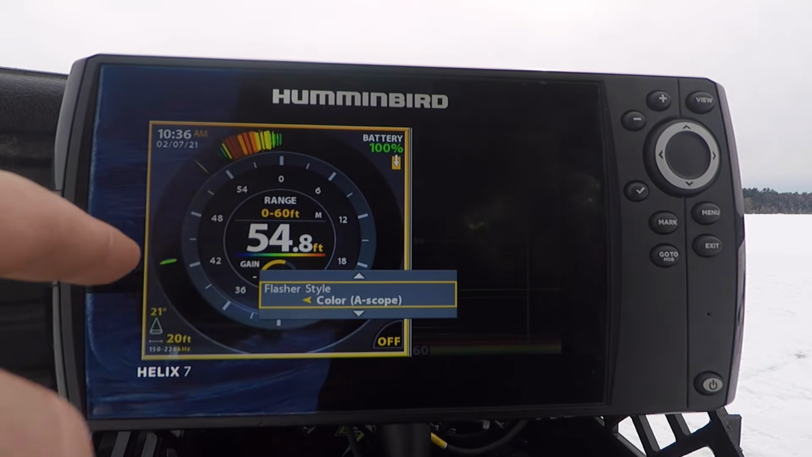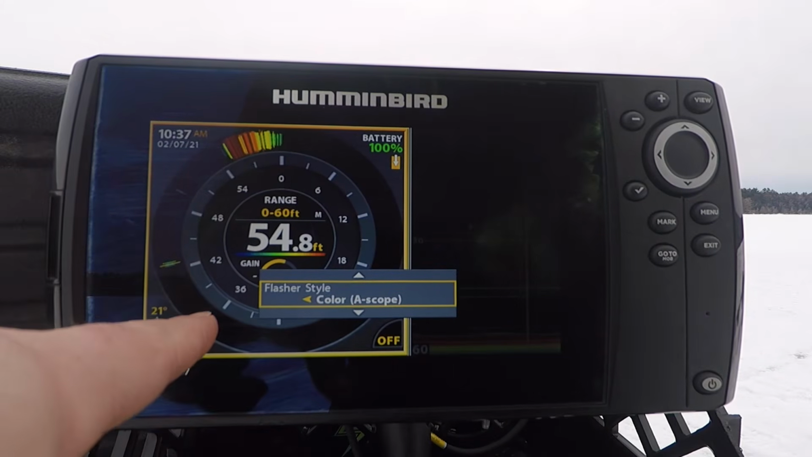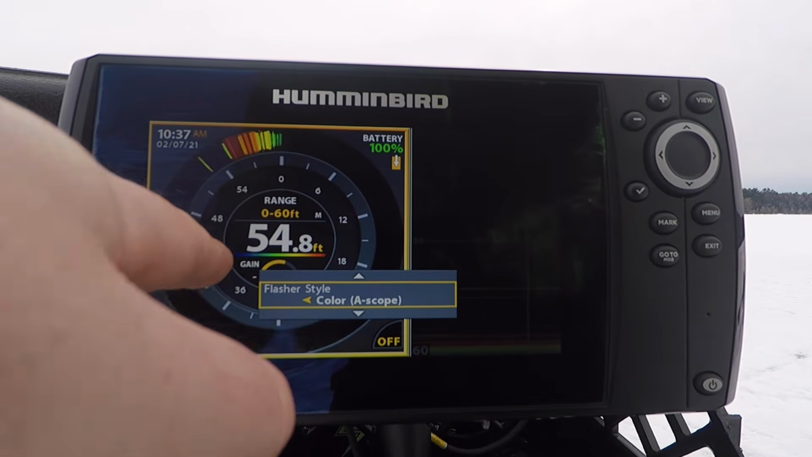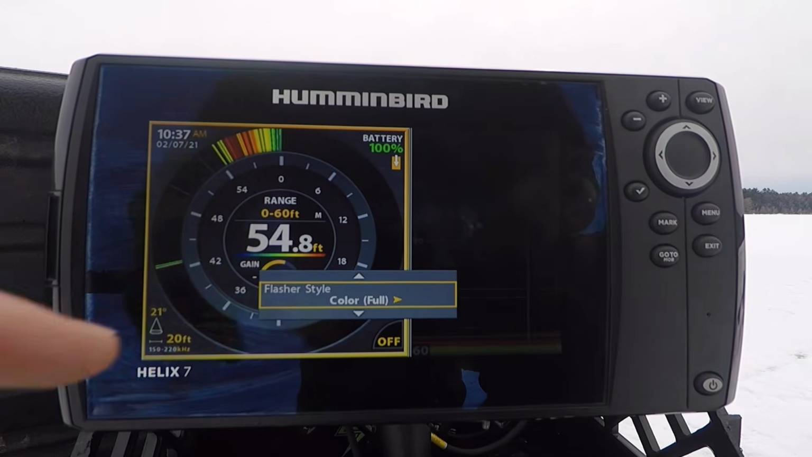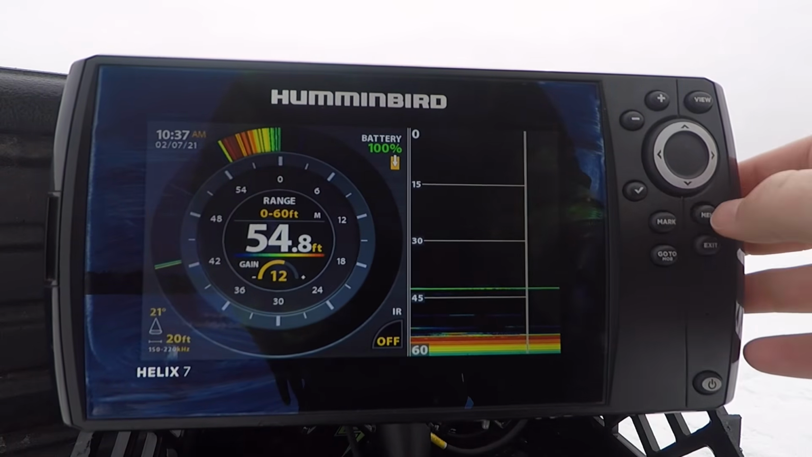And I really like a scope when I'm fishing for perch and crappie, because when you have your jig return looking like this, if any fish comes in from the side, it's going to cover the entire width of the column here, and you're going to pick it up a little better than if it was on full. And you can also do the same thing for your RTS window.